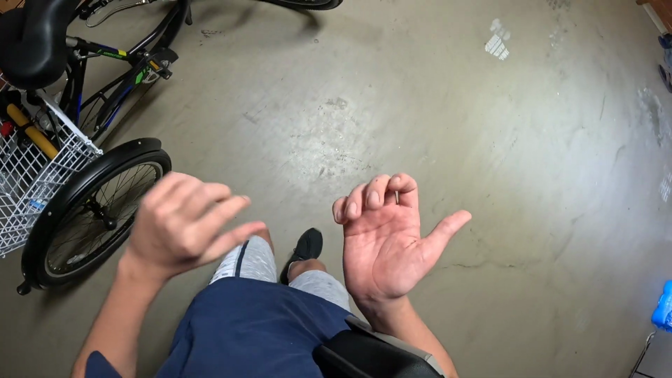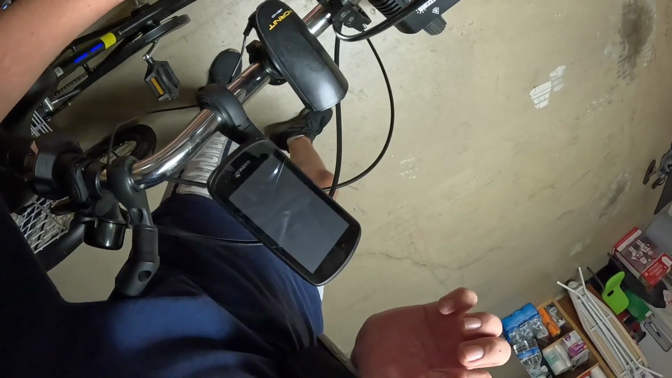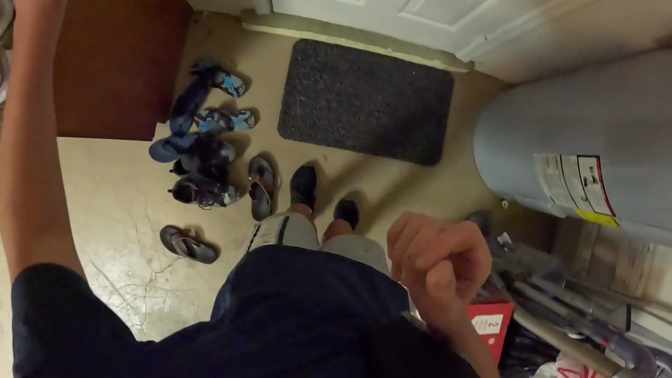Oh, I hate that. I keep getting bike oil all over my hands. Bikes are not very clean. And that light is hot. Turn that off. Unplug it. I just hate when that happens. That's oil from the drivetrain. I'm gonna go wash my hands.